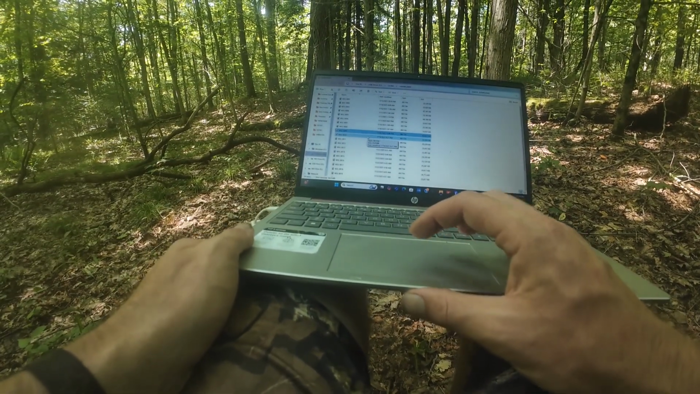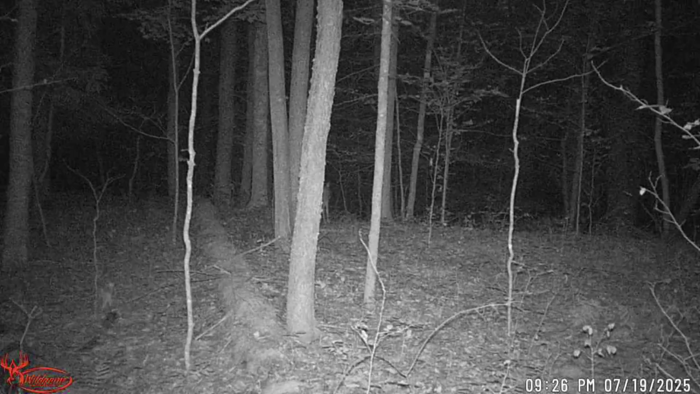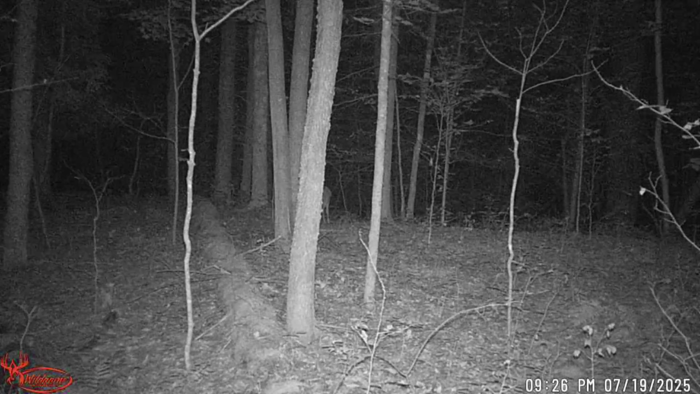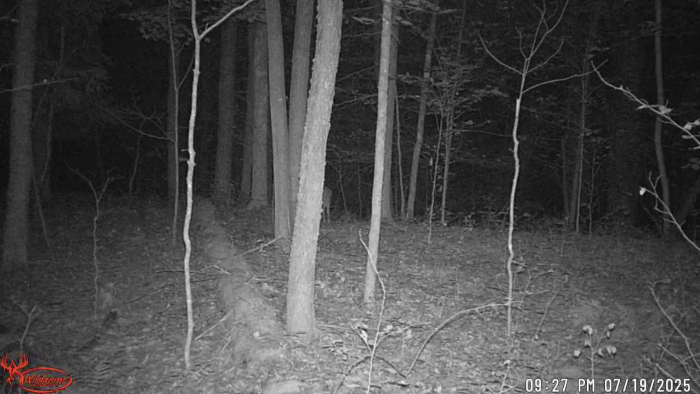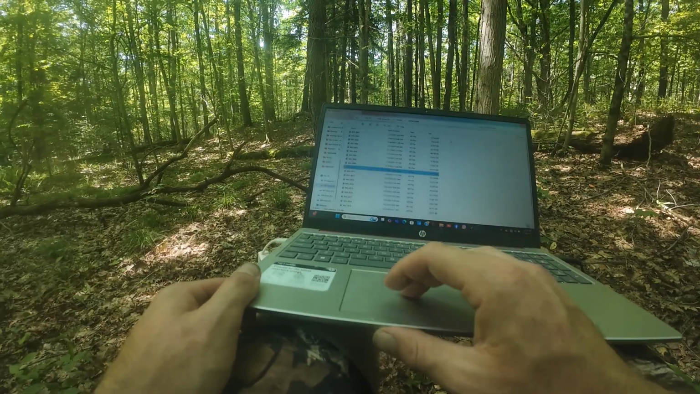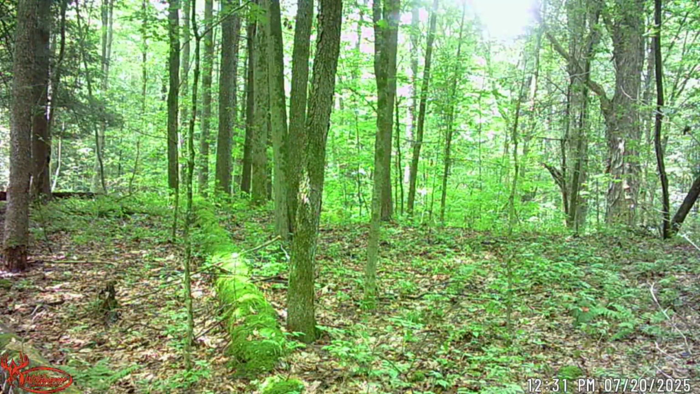A day later at 9:30 at night. Oh, little doe right there in the center. Day later at 12 in the afternoon. Oh, two of them, look like a mama and babies.